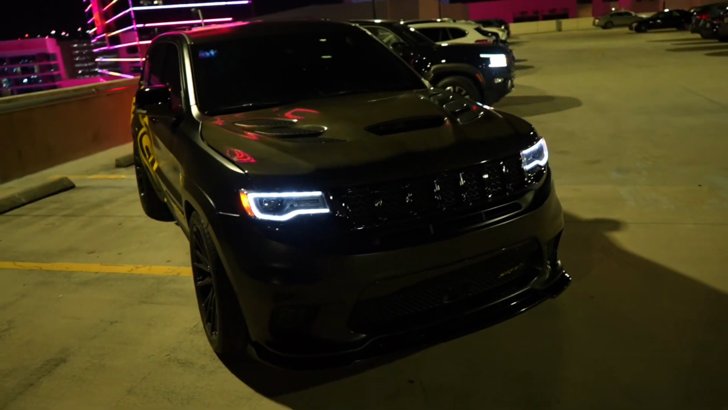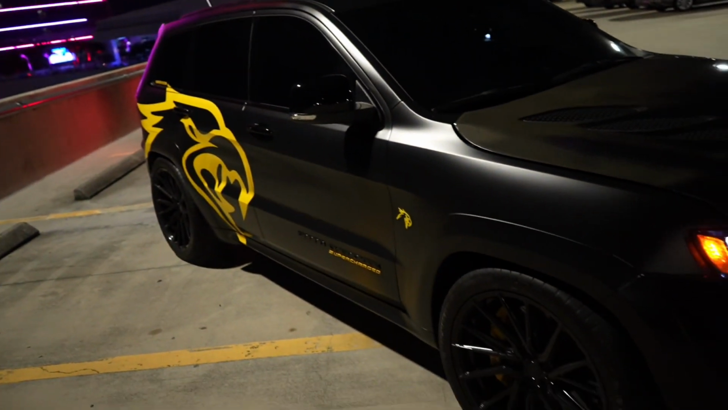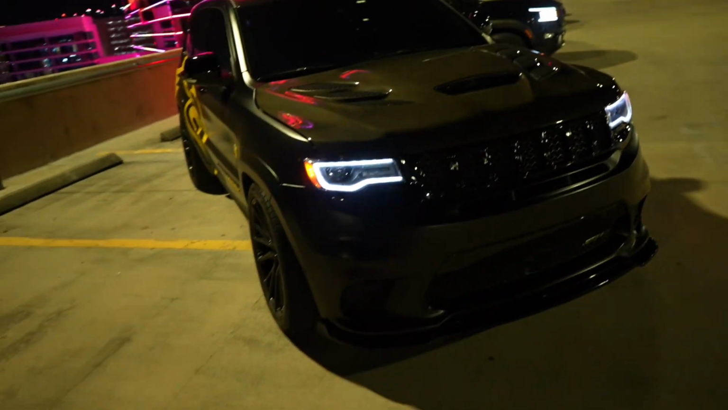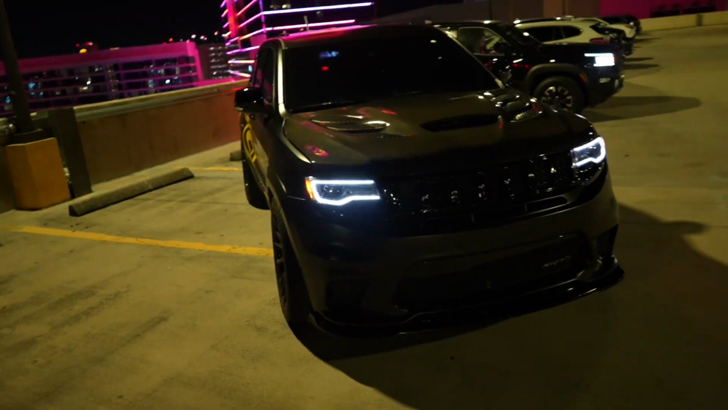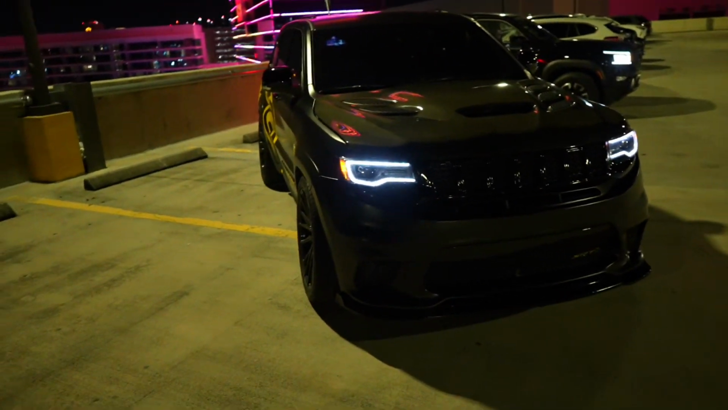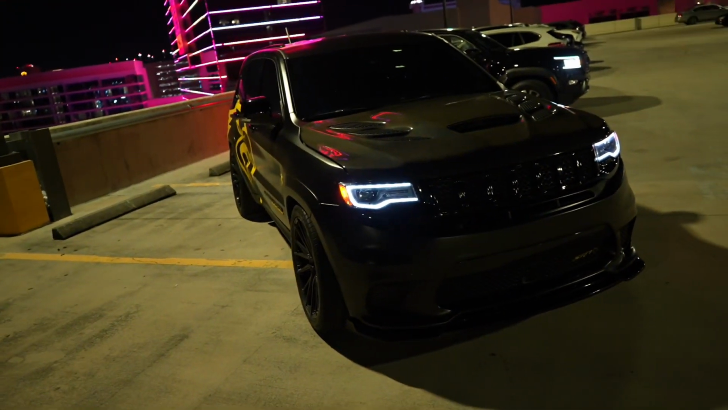Y'all see what's going on. Y'all see the Trackhawk right there, man, looking nice and sexy. I know y'all like the Trackhawk. Y'all been telling me, yo, do more POV. This is my second POV, y'all, so bear with me. Don't roast me in the comments too much, yo. I ain't Quan. I'm doing my thing. Don't hate on me, y'all.